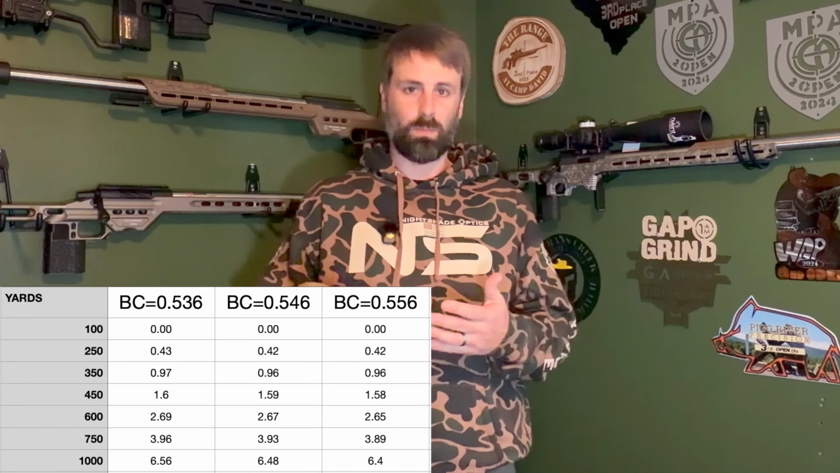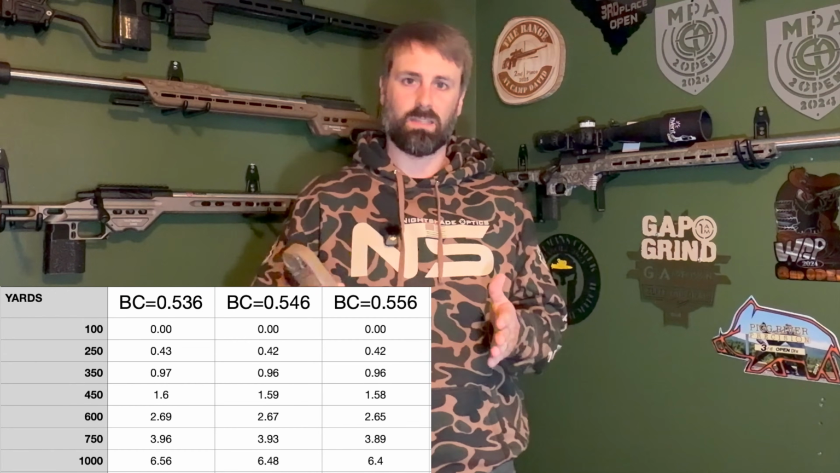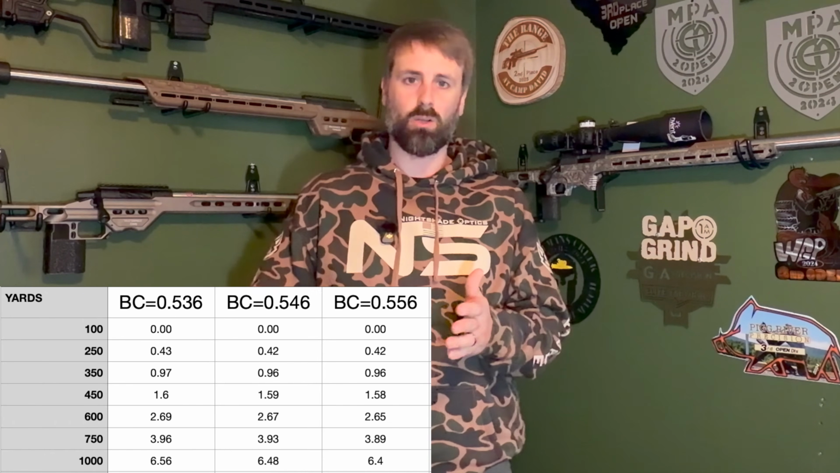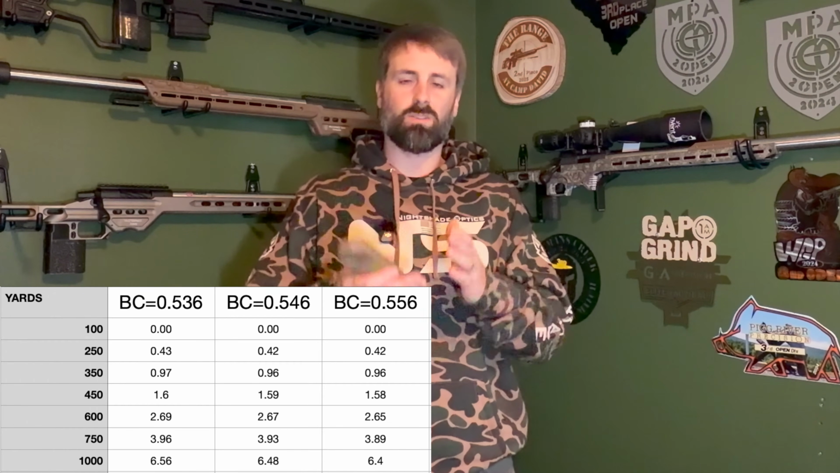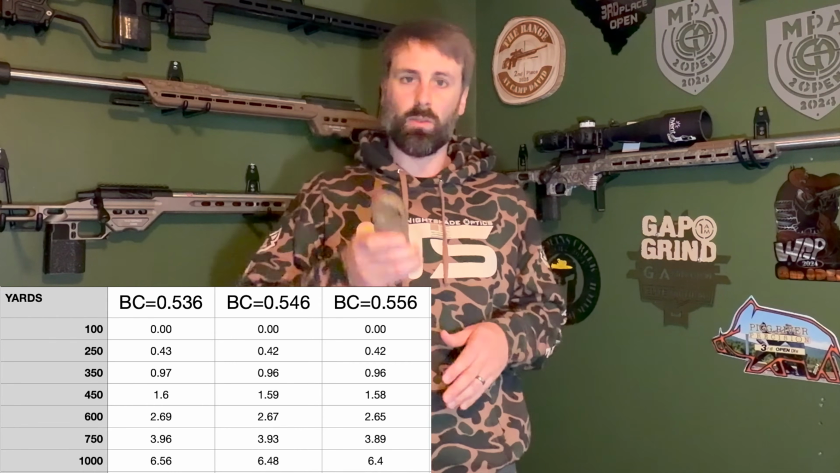People stress about this BC thing. As long as you have good velocity and you can keep that velocity consistent, and you get the BC close, surely for hunting your ranges and your holdovers are going to be fairly good. So just wanted to throw that in, guys. If you're high, you need to make your BC a little more because that bullet's a little more efficient than you thought. If you're low, then you need to take away BC because it's not as efficient as you thought it was. So y'all stay tuned.